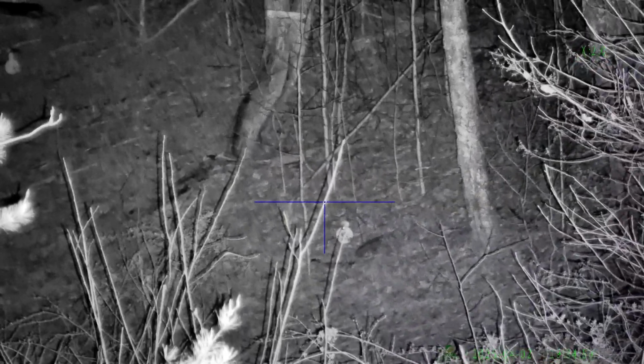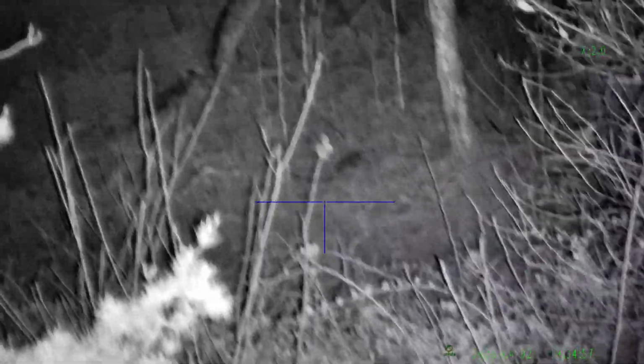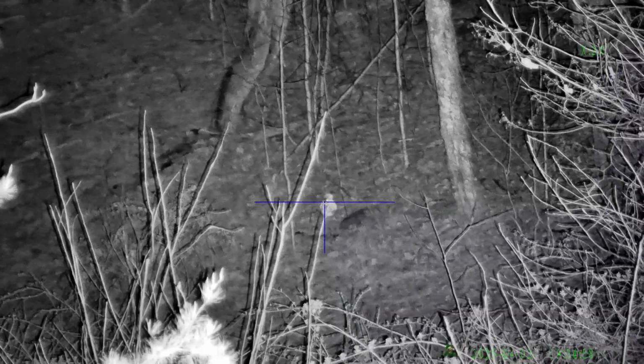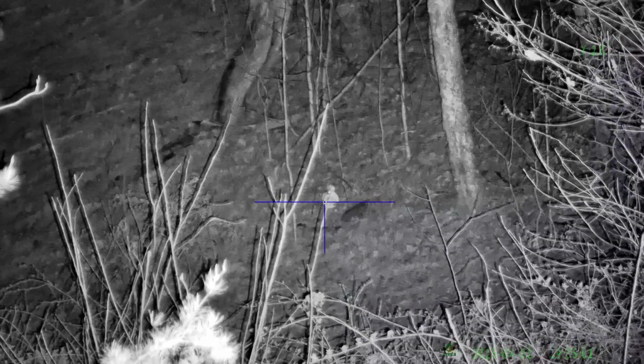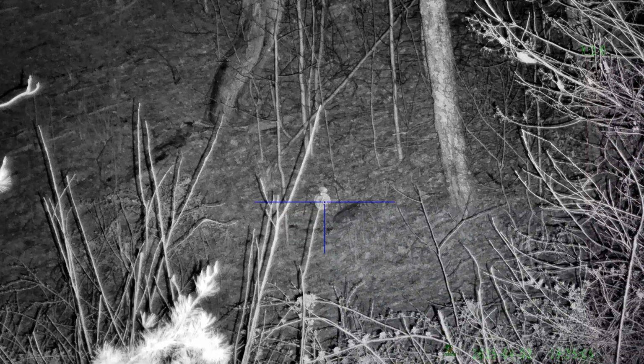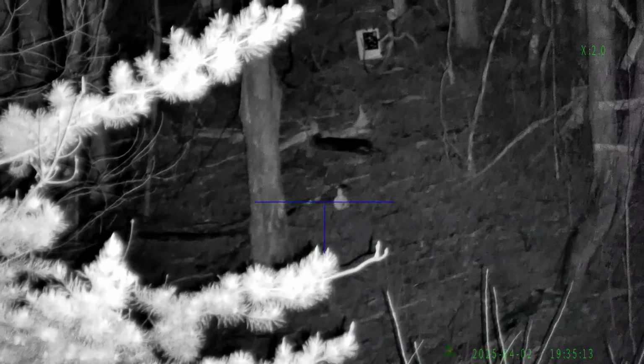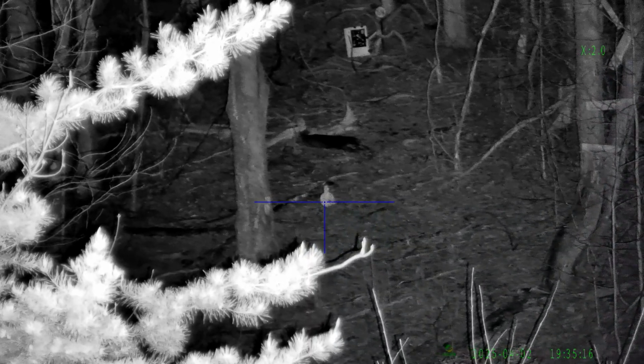Well, my gosh, let's shoot, boys. Let's shoot a little bit. Here we go. We're going to engage our 60-yard target first. Here we go. Smoked. 80-yard target. Loving the picture-in-picture here.